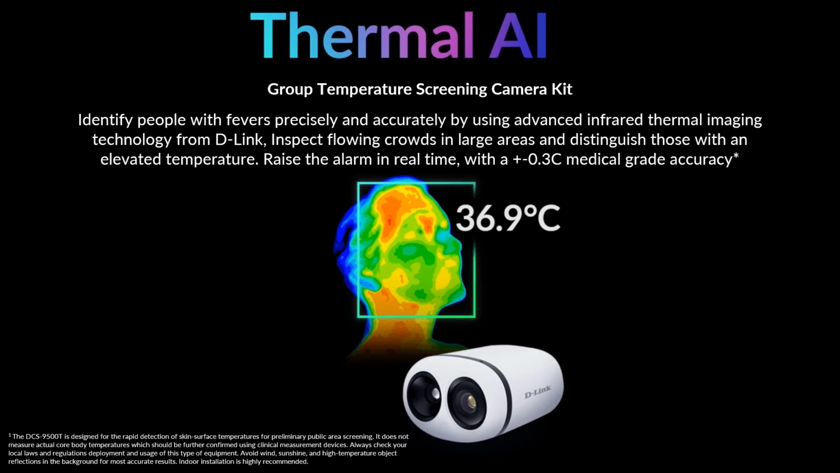The camera comes with medical grade accuracy of plus or minus 0.03 centigrade, so it gives you a great indication as to whether further action needs to be taken with anyone.